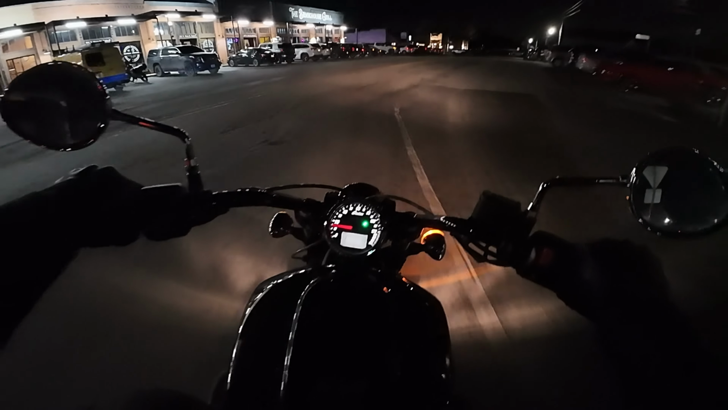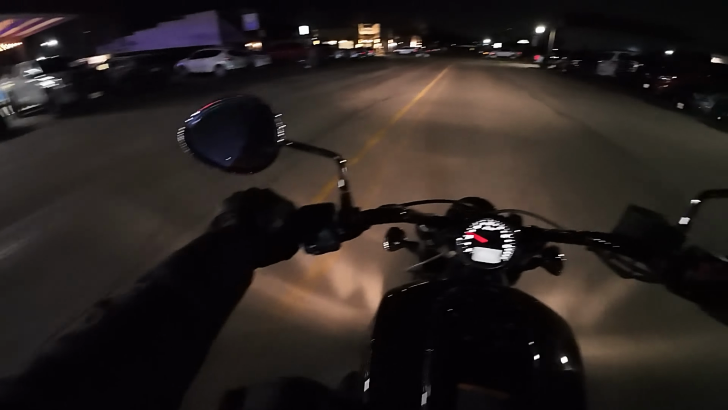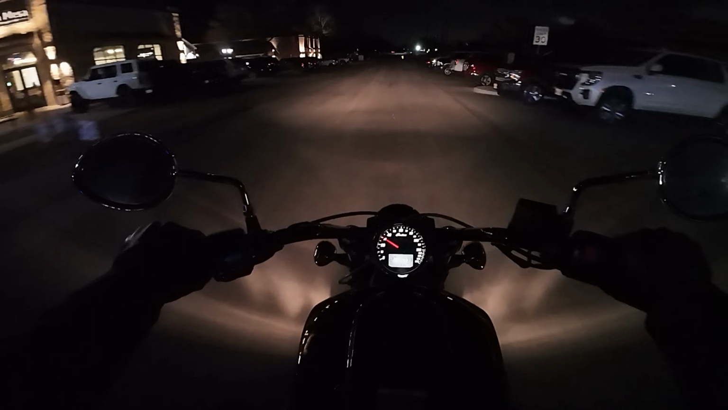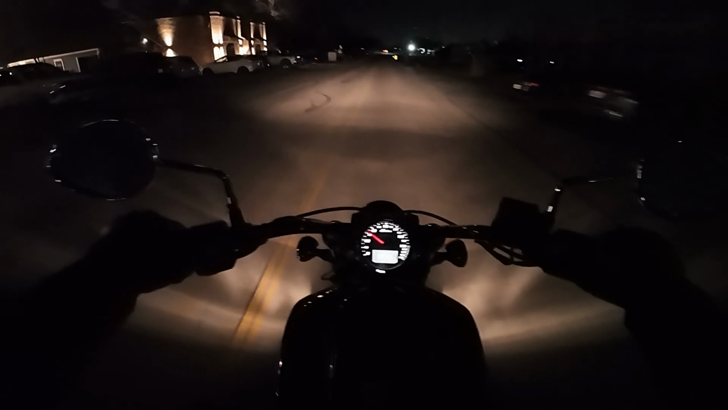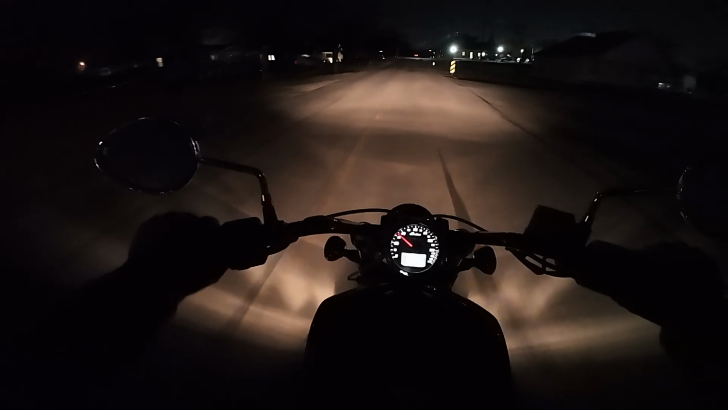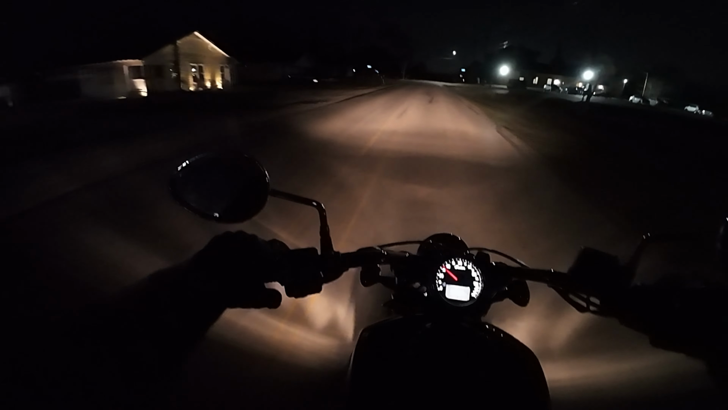Riding home from work at night. Didn't make it off of work before the sun went down. So, you know, when that happens, you ride at night. And I don't mind riding at night. I want to tell you why and then give you some thoughts about riding at night on this specific motorcycle, this 2023 Indian Scout 60.